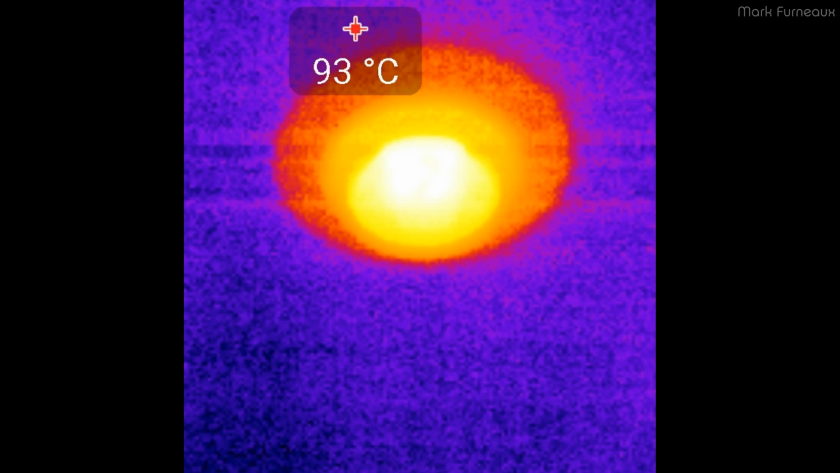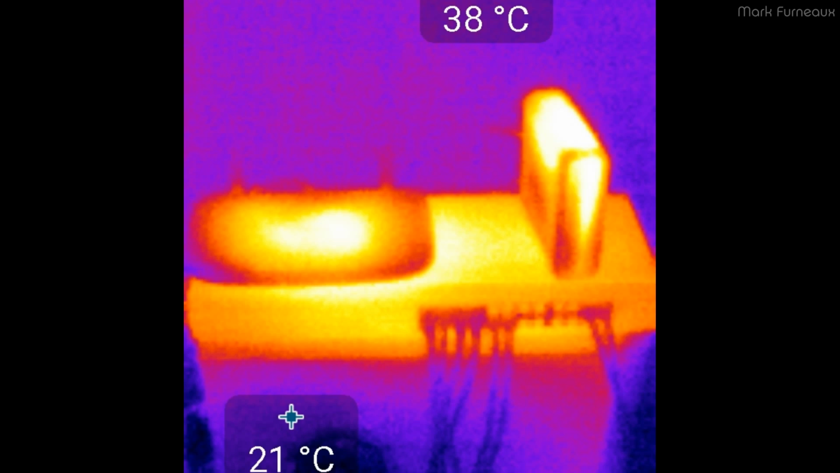Now, this is kind of unusual. When I took this photograph, the dot, the 93 degree point, was directly in the center of the light. However, when I took the image, it's shifted it up and to the left a bit, and I can't quite explain that. And it did the same thing in this photo. For example, the top of the modem on the right is actually the hottest point, and the coolest point is actually right down there on that fan cowling, and it's moved them up and to the left. So I don't know what's going on.